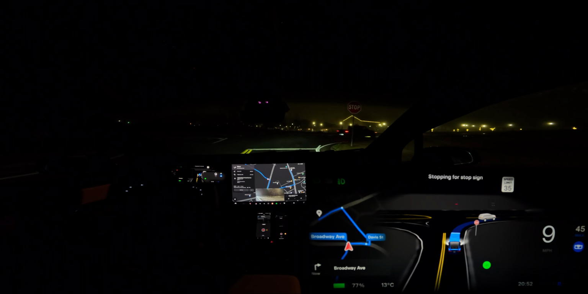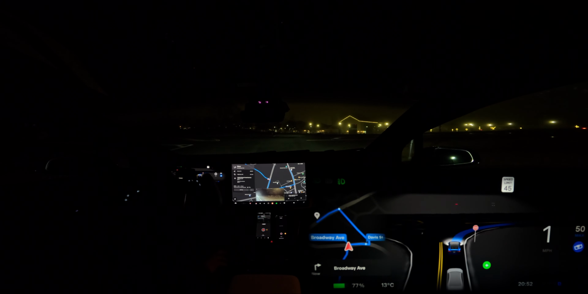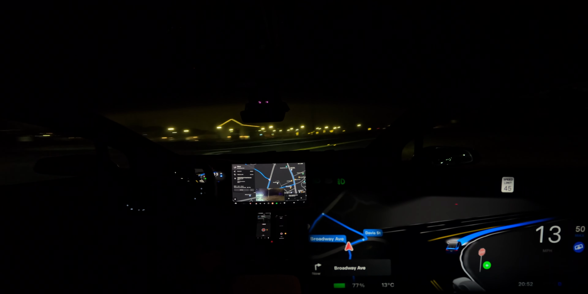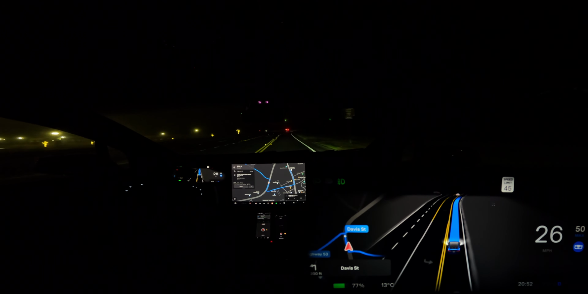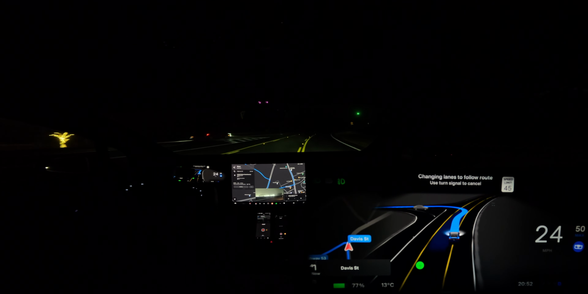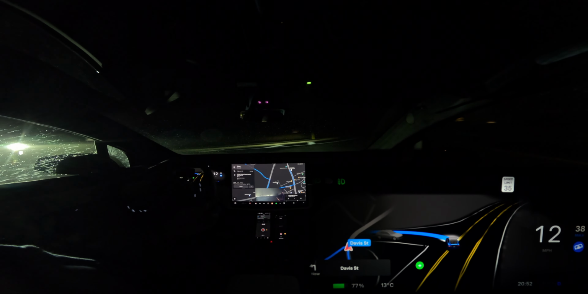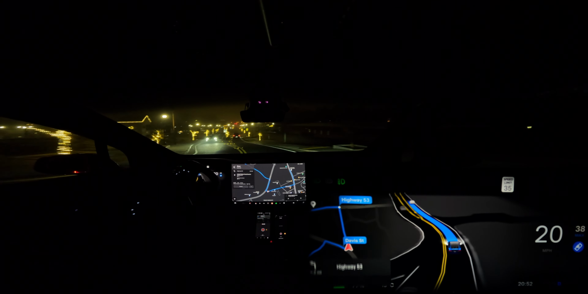I'm pretty sure the person behind me is not too thrilled because the car is taking its sweet time with the stop here. But it is late, so I'm not too concerned about somebody being inconvenienced right now. Here's our left turn. Not bad.